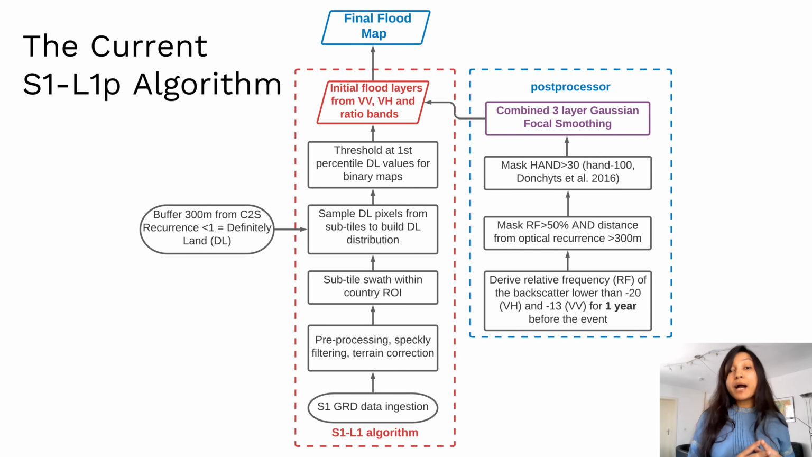Once the three-band binary maps are thresholded and generated using the land first percentile logic, an annual SAR backscatter time series is combined with topography and optical recurrence to further refine the output map, as shown in the blue post-processor block on the slide. For relatively low backscatter frequency greater than 50%, where relative frequency is defined as the ratio between the low backscatter frequency and the imaging frequency at a given location, all pixels more than 300 meters away from the historical optical water recurrence are masked.